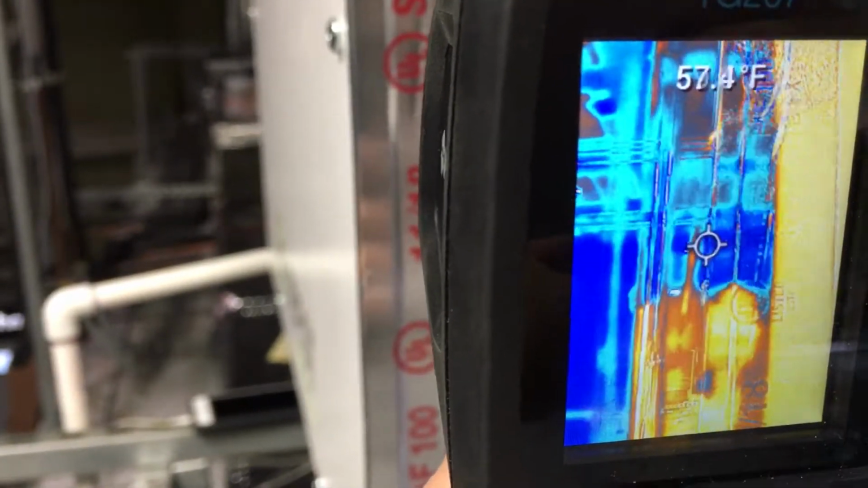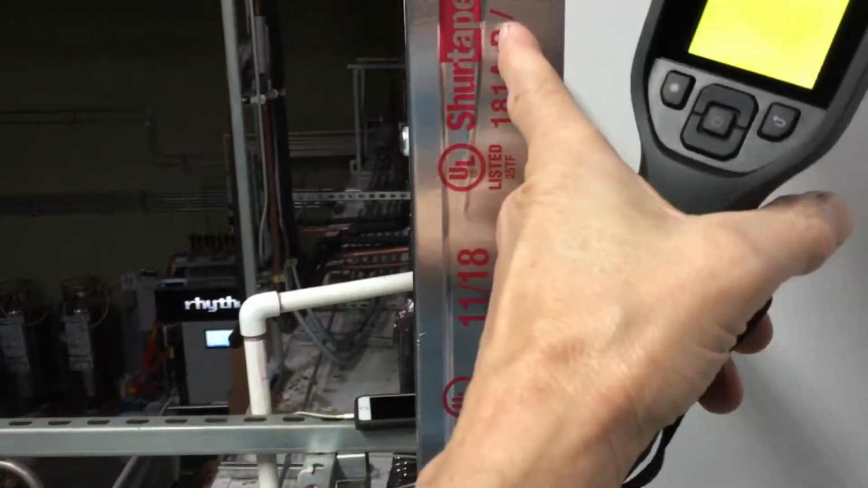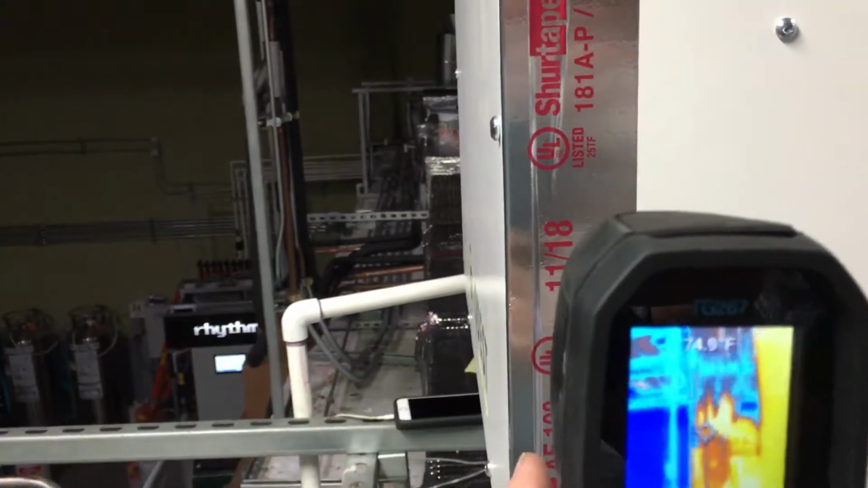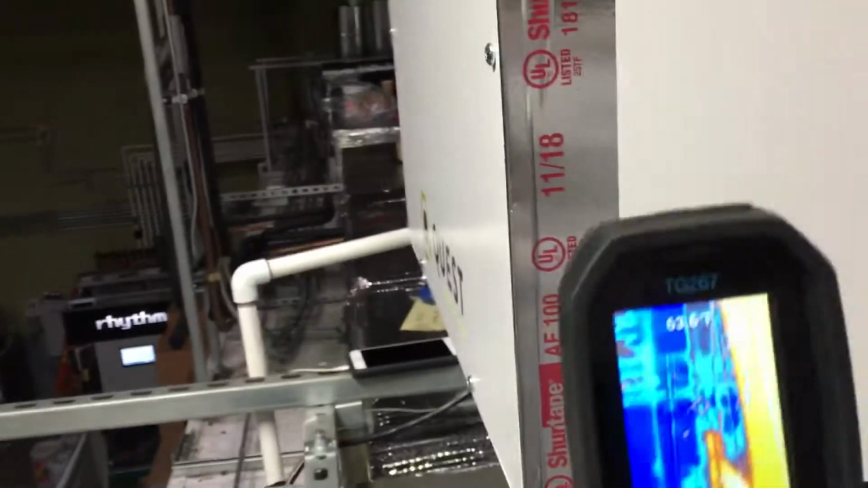And I move my body. You see my head come back there. 77, 60, 70, 60, 70. You see my hot head? That's me moving in front of the reflection of the tape. Now I'm going to move out of the way again. I'm moving off to the side, back to 59, 57, 60. So just my body going in the tape, my heat, like a light bulb, is striking that shiny tape, reflecting back towards the camera and giving a false reading.